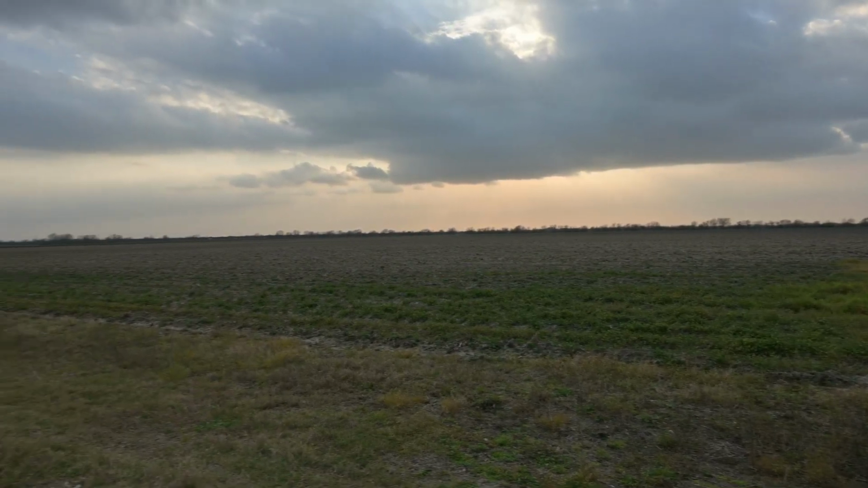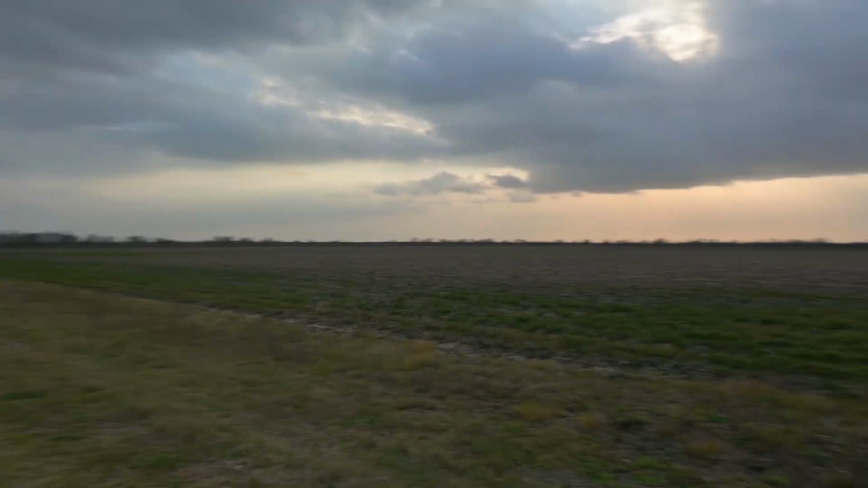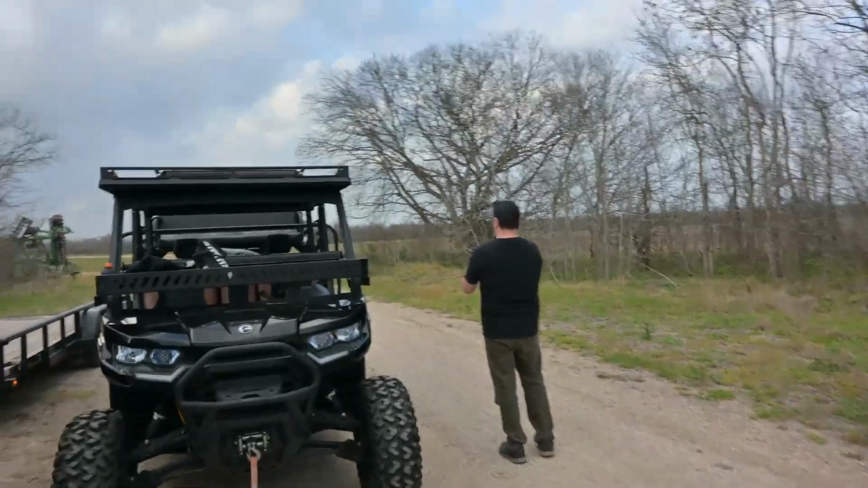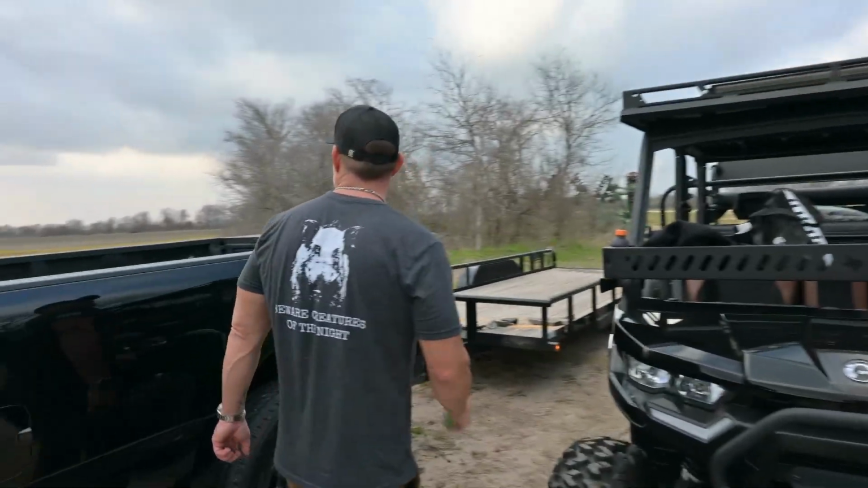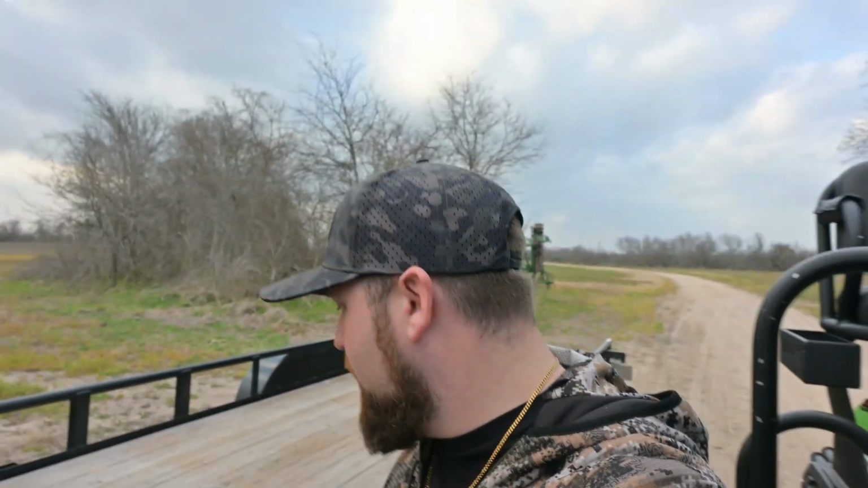Guys, look at this country. Just wide open fields. Texas killing fields, right? Tonight, before coyotes. Oh, we're gonna whack a coyote. If Angel's with us, he's not gonna let us whack a coyote. He's all about them hogs. But we might have to go out later. I can't leave without killing me a coyote in Texas. We're just gonna freight her down.